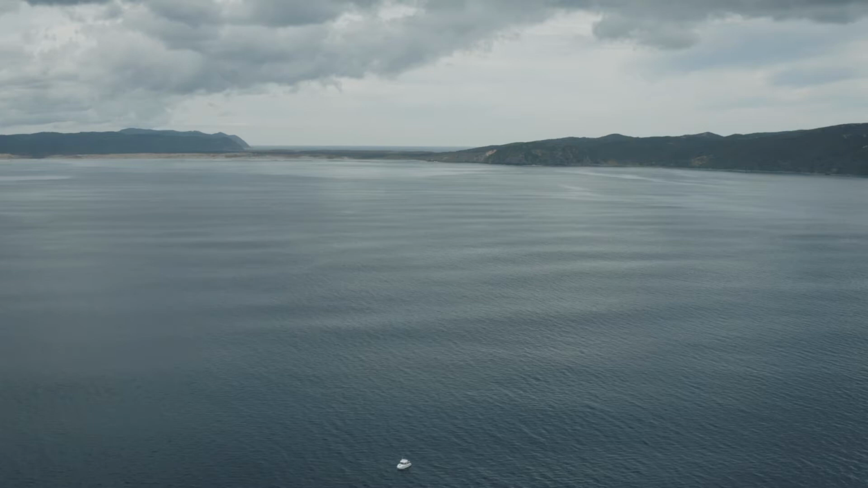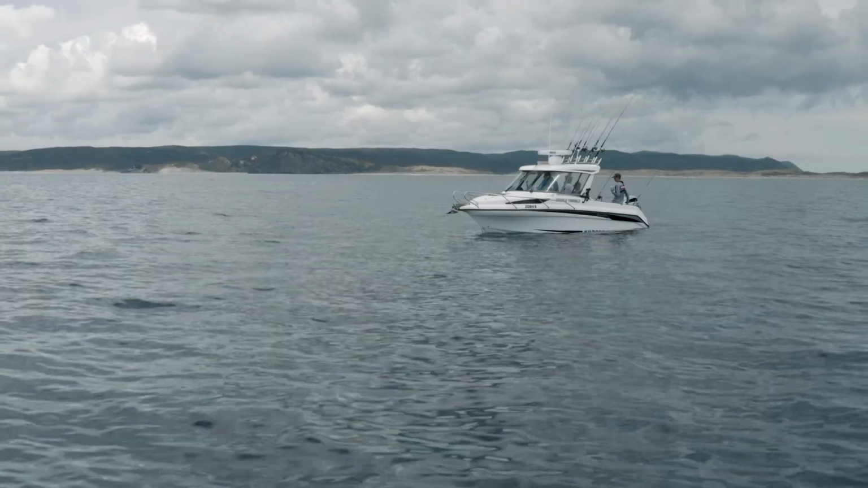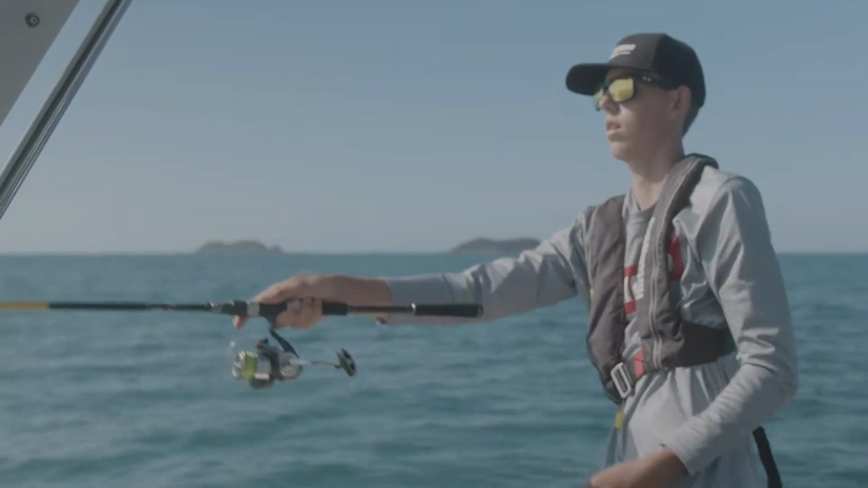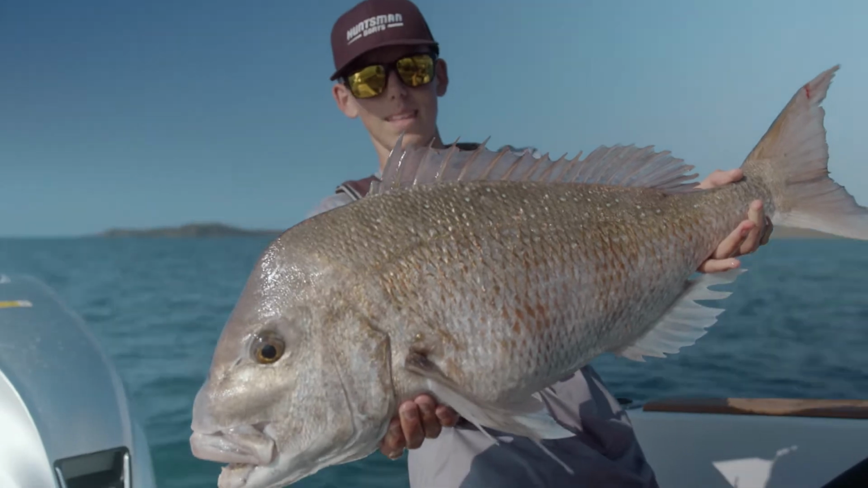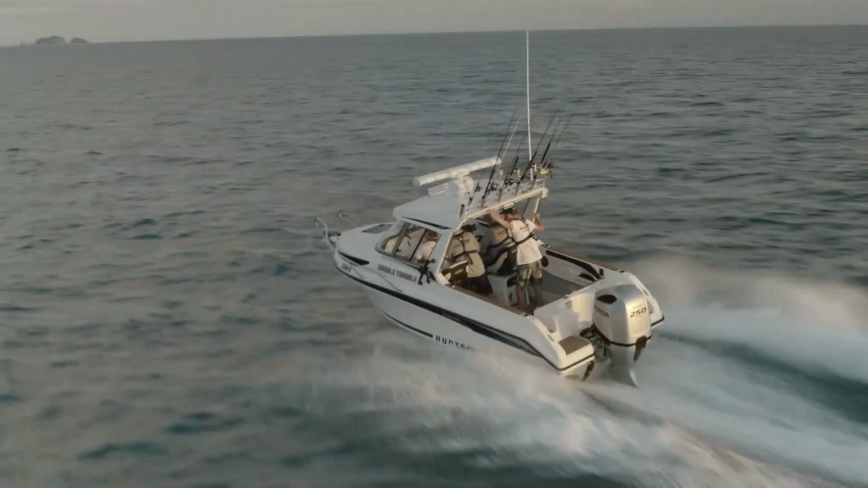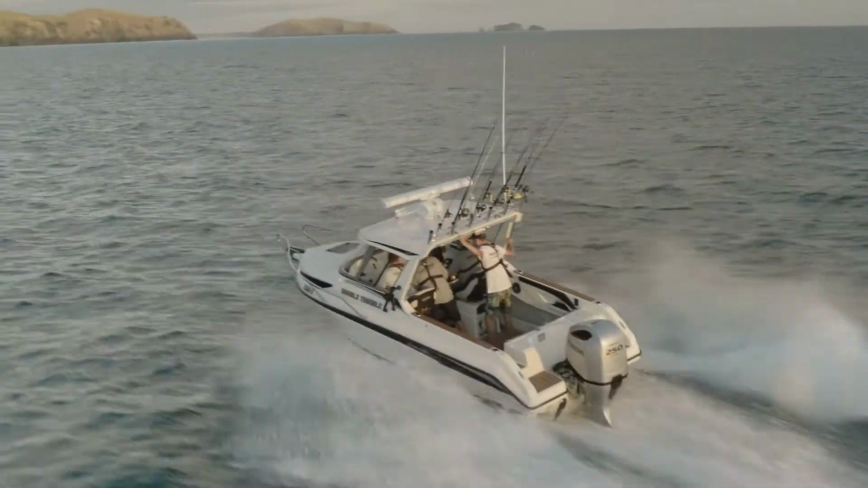We needed to get reception so we could make a call back to land, and the Simrad lit up with fish, so we chucked out a couple of soft baits. Instantly hooked up, and it was a big snapper. So we found our spot for the day and we just fished it all day, and they were on the chew all day. Yeah, so looking for new spots and just exploring new ground.